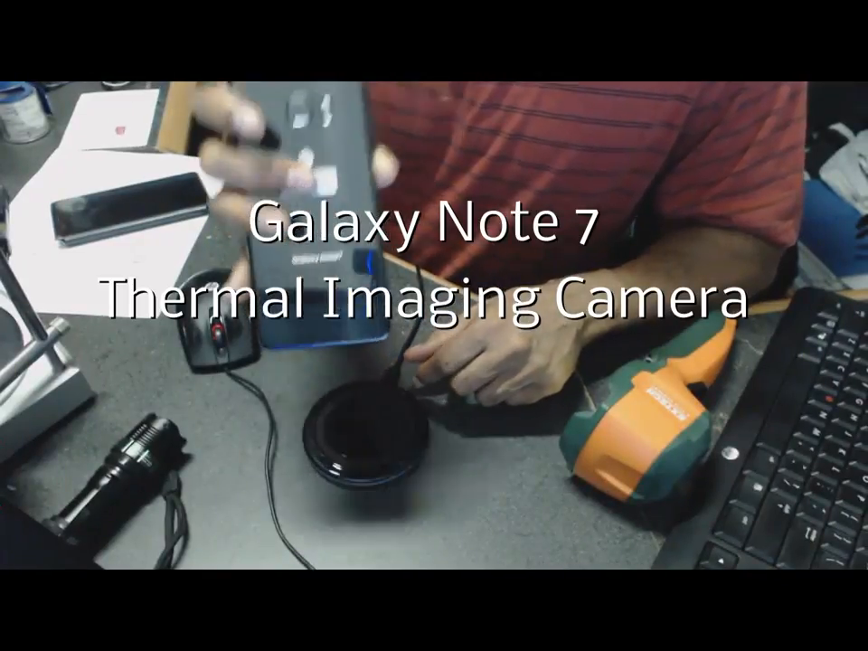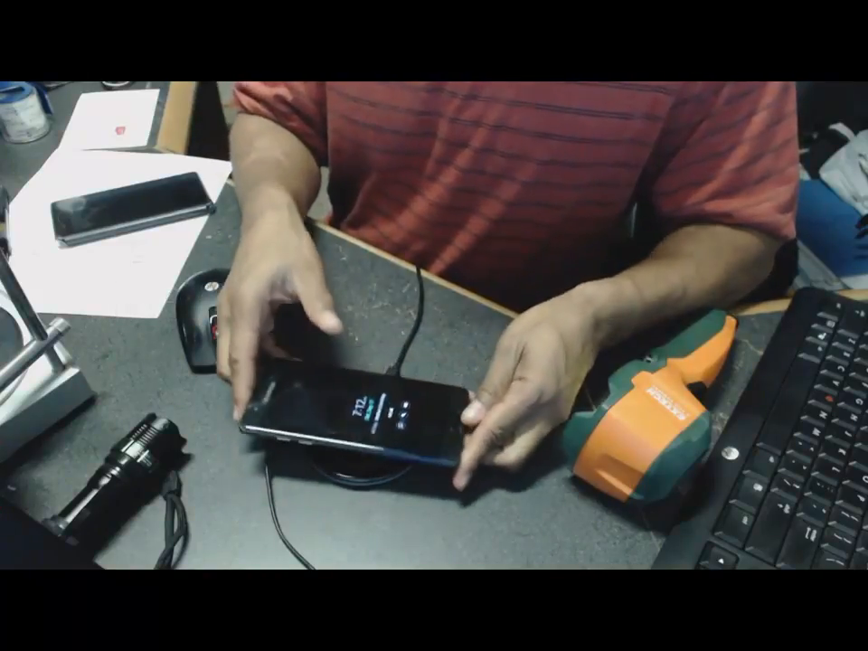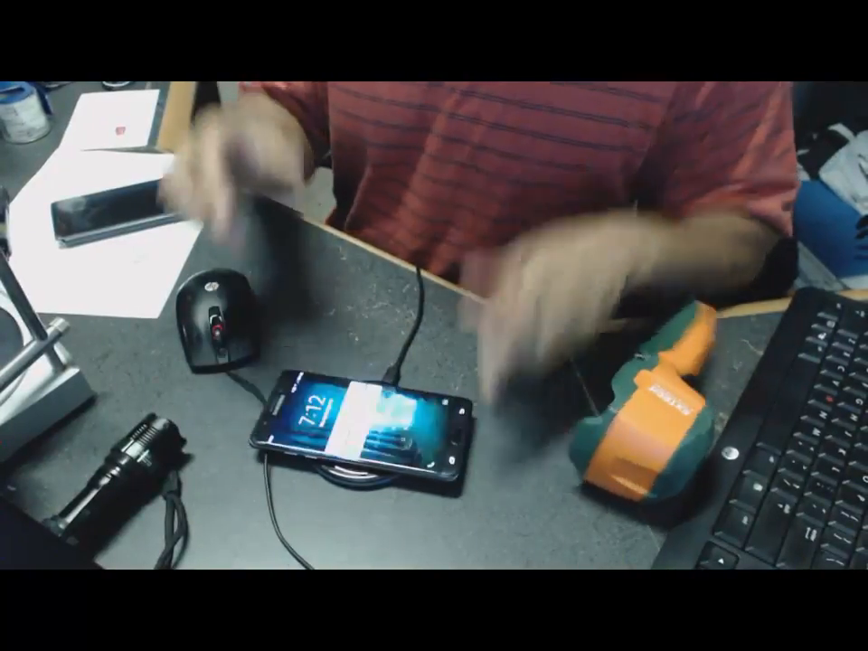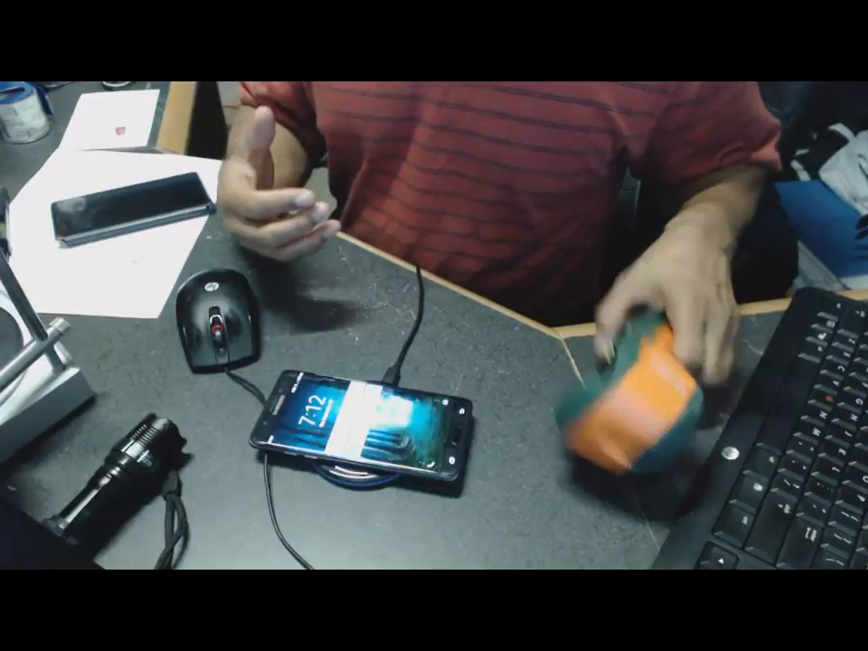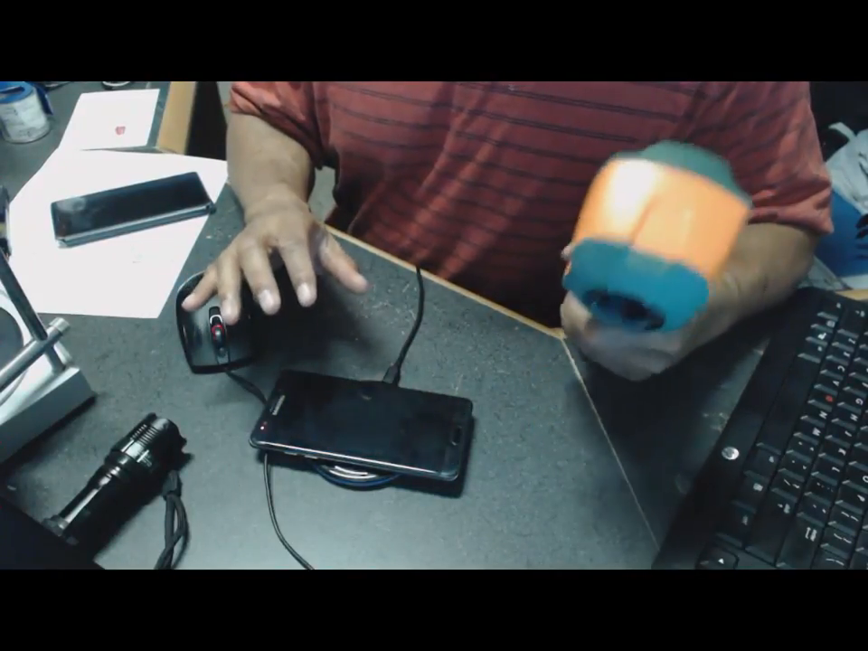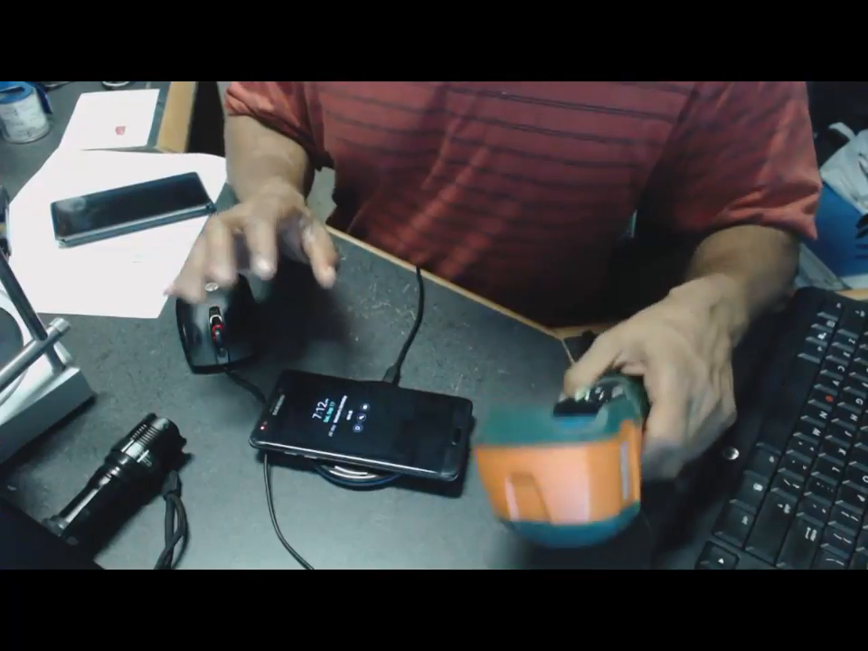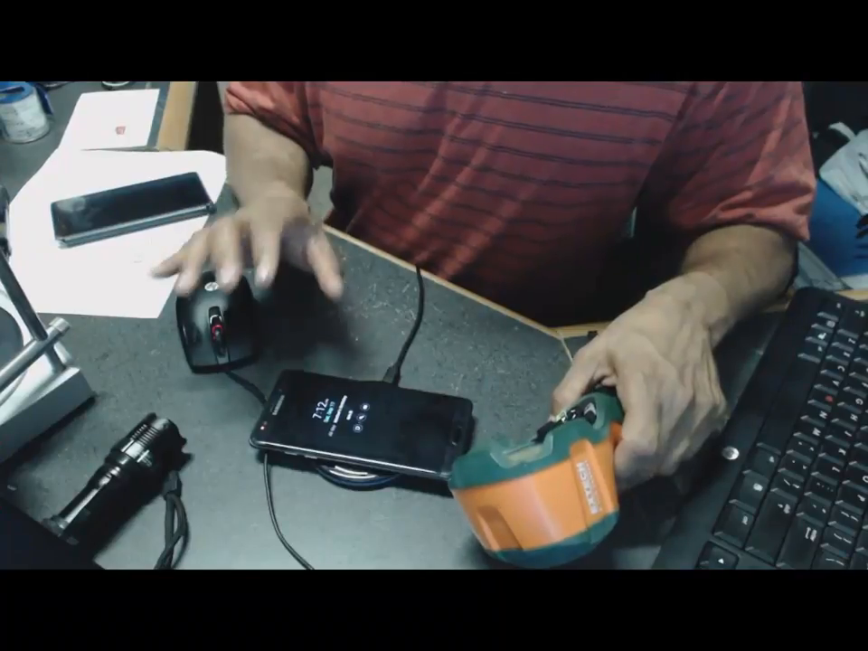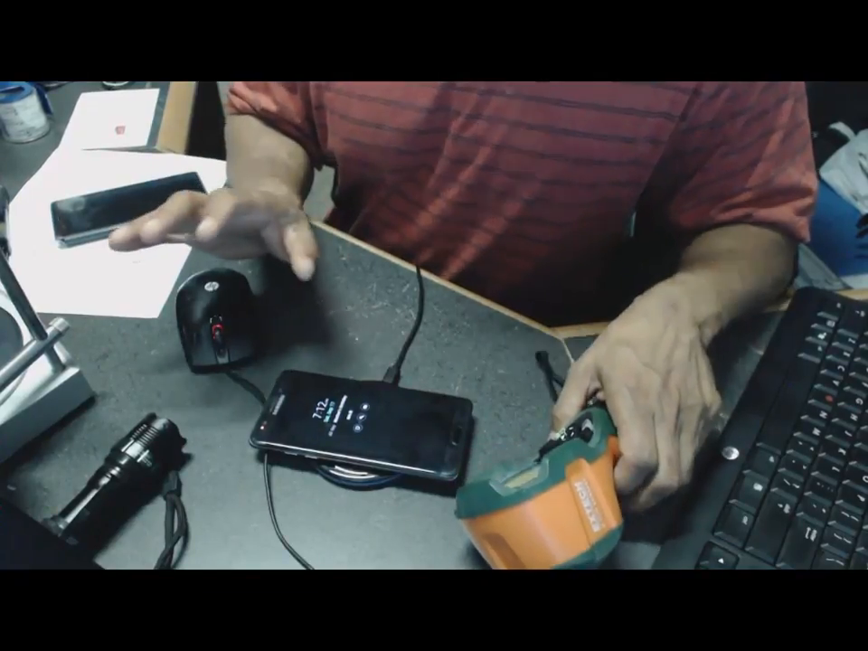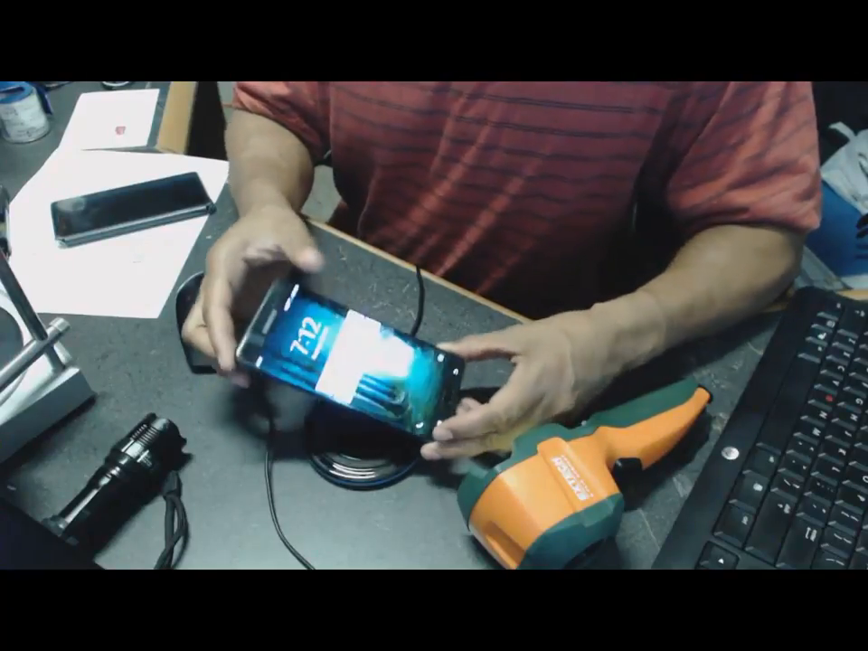What's up, YouTube? I got the Galaxy Note 7 and I decided to do a test that would measure the temperature of the phone using a thermal imaging camera from Flir, as you can see, from Flir. I'm going to measure the temperature on the Galaxy Note 7 because you hear all this stuff about how the phone's overheating, it's burning, it's this, it's that.